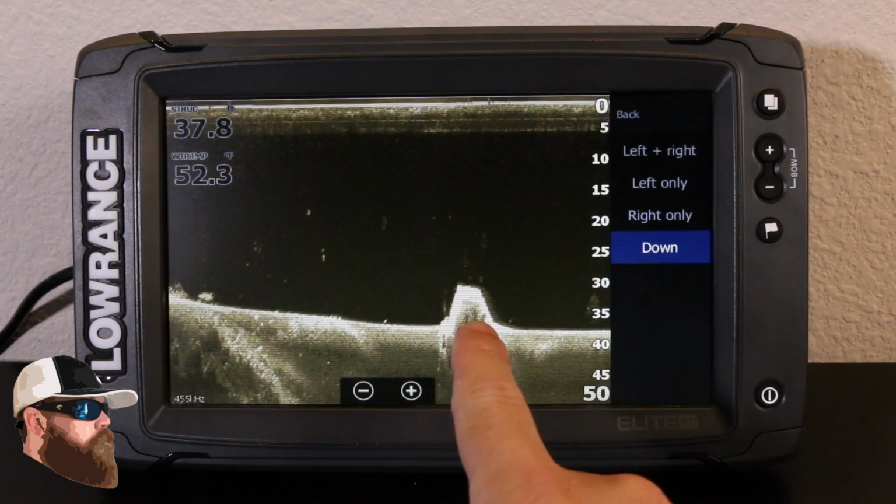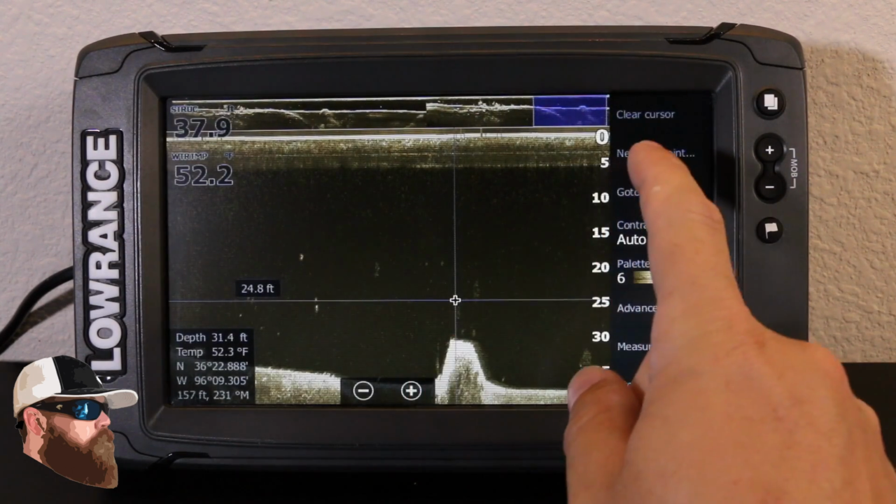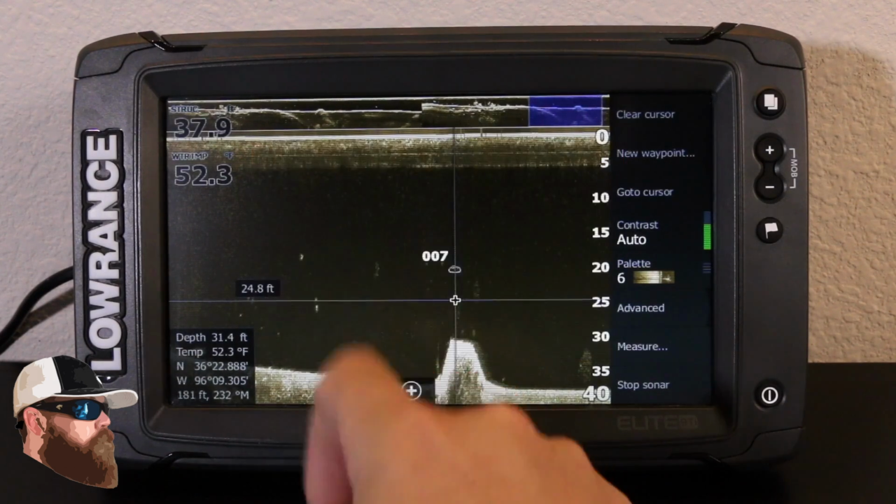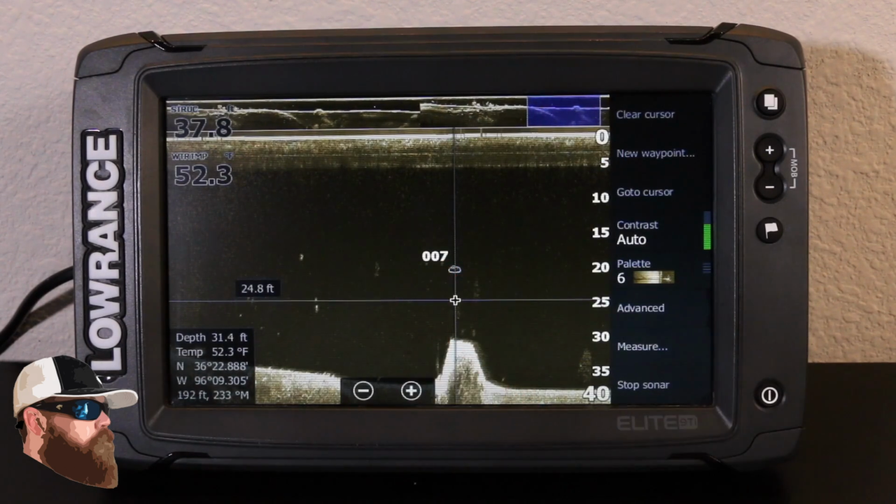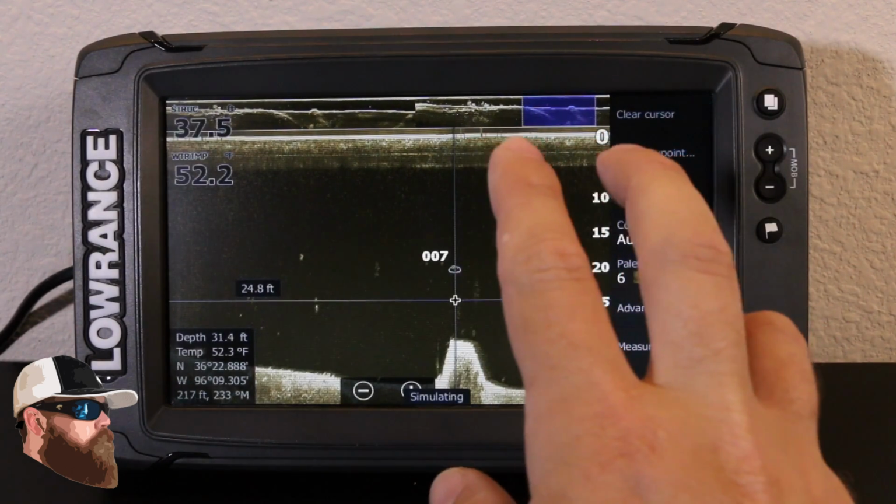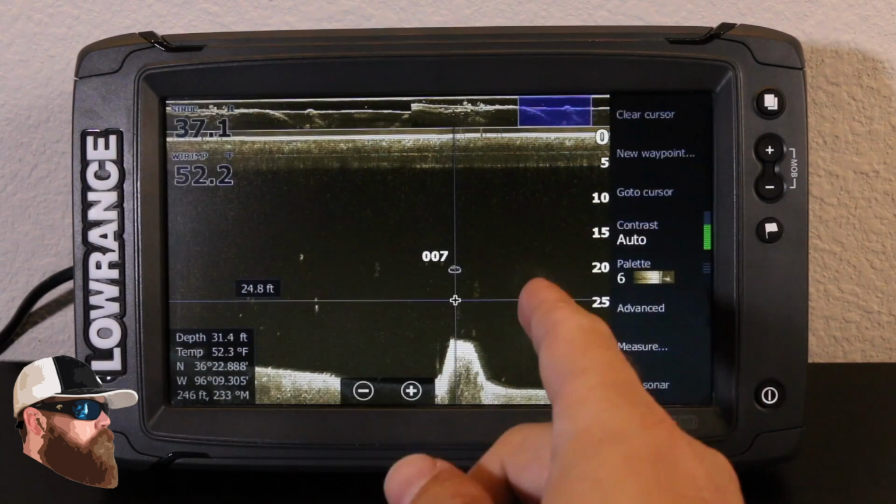So if I've got this little hump right here, I want to mark that. You can see where my cursor came up, and again I can hit new waypoint. And in this case I'm going to label that one like a little rock, but you can see where number 7 has come up for me. I've got my blue box up here because my down imaging is still recording. I just froze the screen.